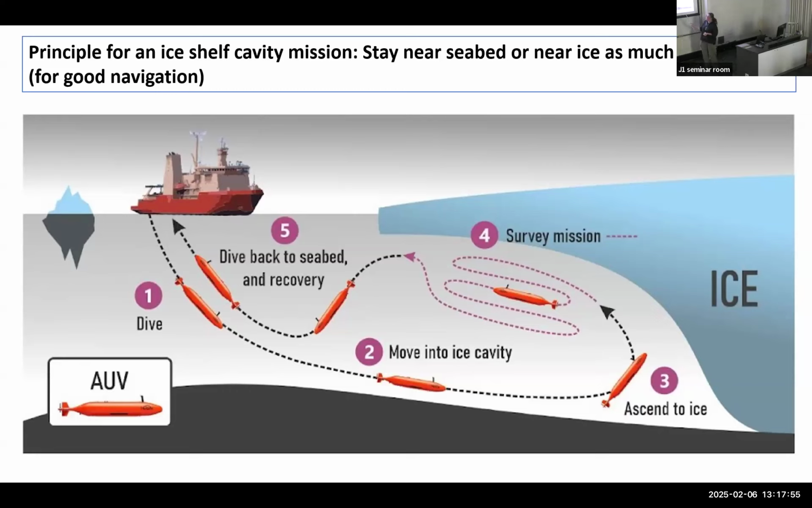The more information you have about the shape of the cavity and fractures and all that, every piece of information lowers the risk. So typically what we do in the high risk missions is to start with a mission that's only going near the seabed and try to get more information about what goes on up there, and then go out, take it back and build a map based on that, and then go a little bit further.